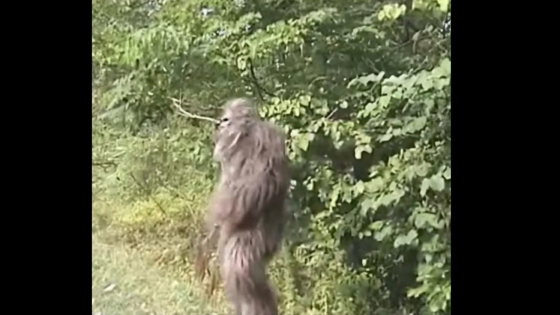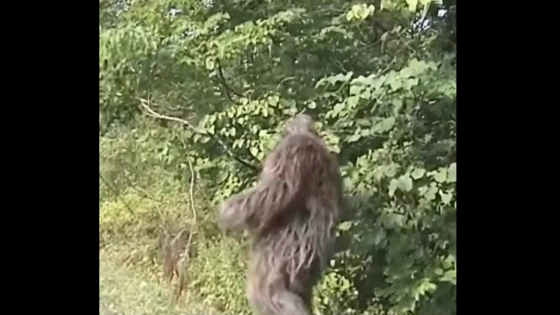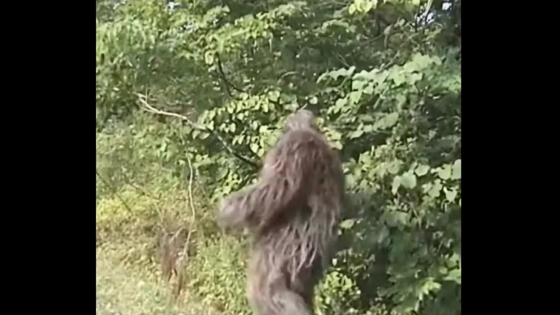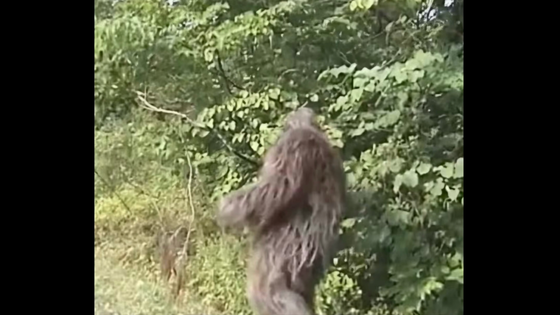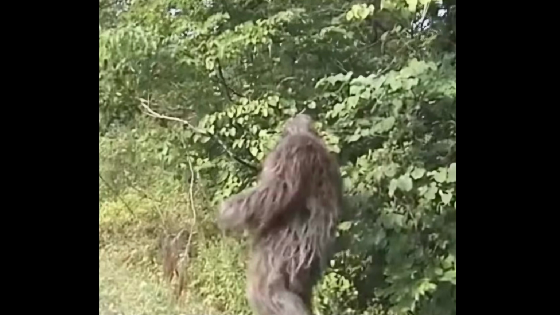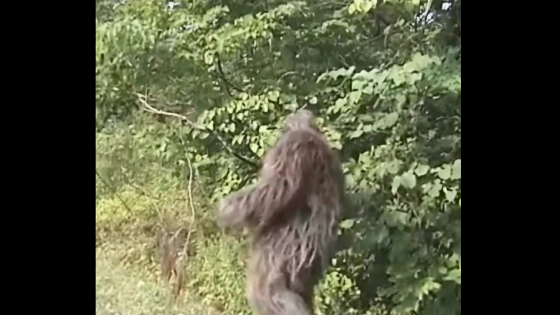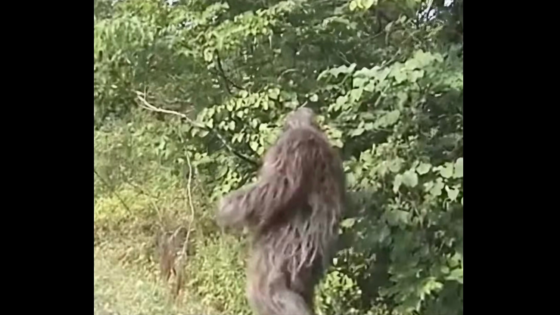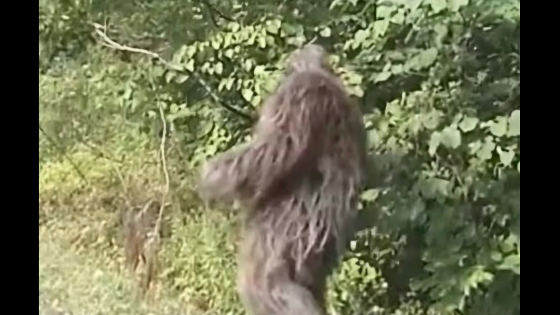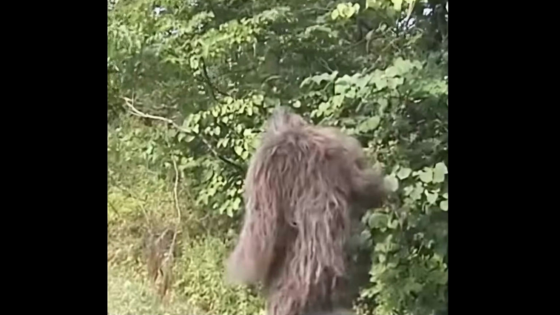Moving on to the second photo, we see it turn in the opposite direction now, and it's beginning to walk away. In this photo, we see some muscle definition in the calf area and in its triceps and shoulder. This type of muscle definition seen through the fur could indicate it's a real living creature, according to scientists. But now in the third photo, it's completely turned around, looking like it's going to retreat back into the brush.